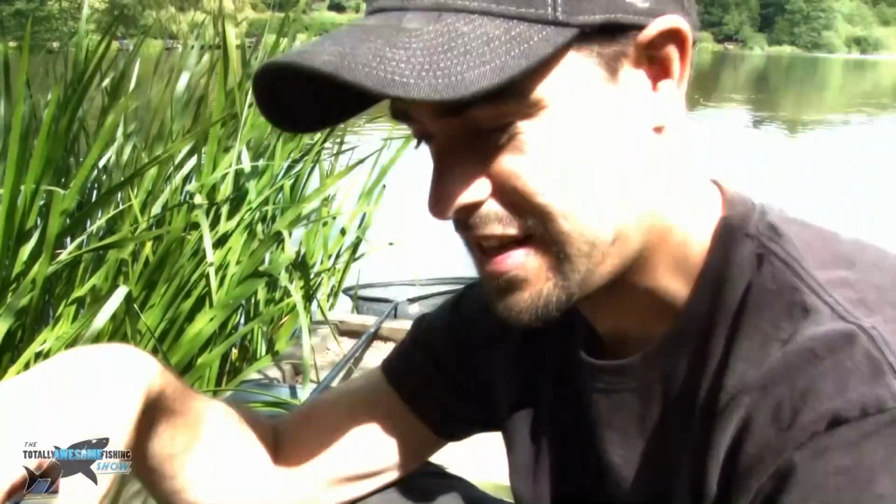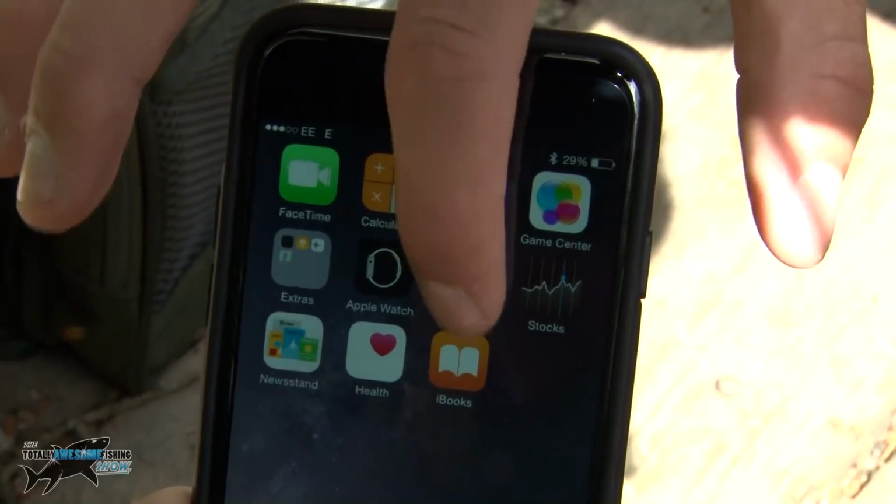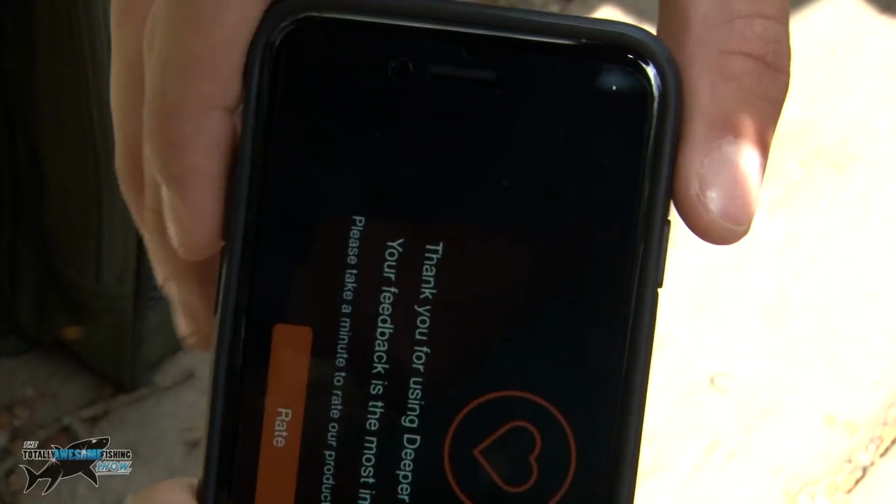Well, I've just cast out the Deeper, probably about 20 yards, I'd say 25 yards. Now it turns on automatically as it touches water, so that's turned on now. So what I've got to do is go onto my smartphone and open up the Deeper app, and then it connects. Well, so it's cast out there now. Hopefully it's on. Here's the Deeper app. I just press the Deeper icon, and it fires up the app.